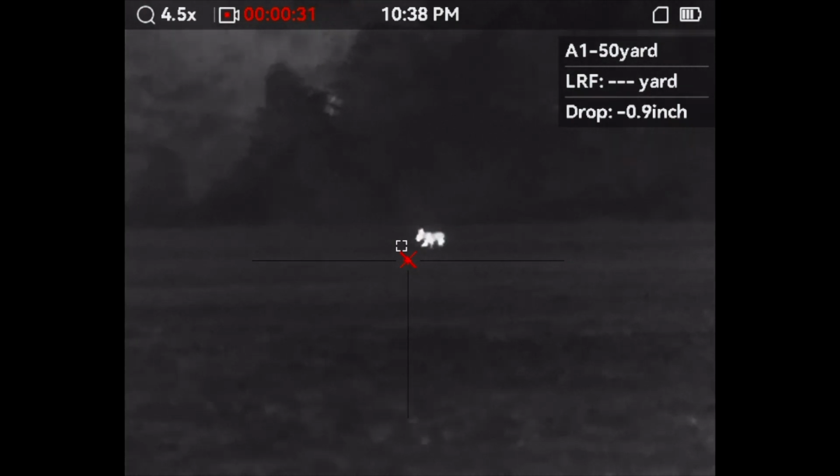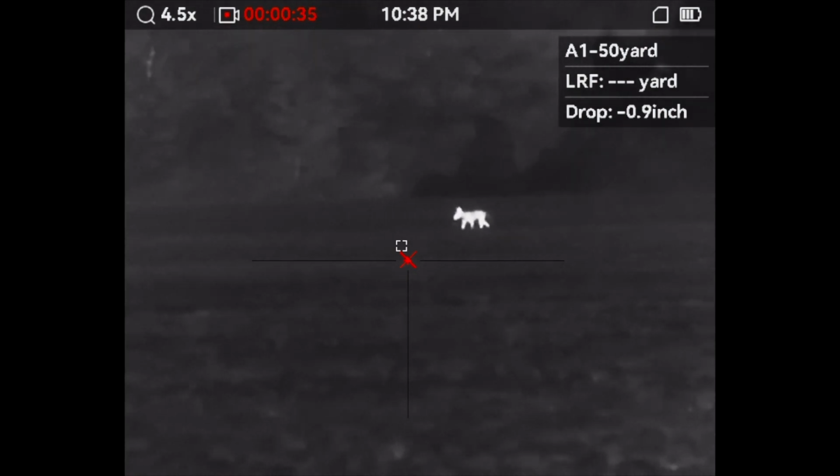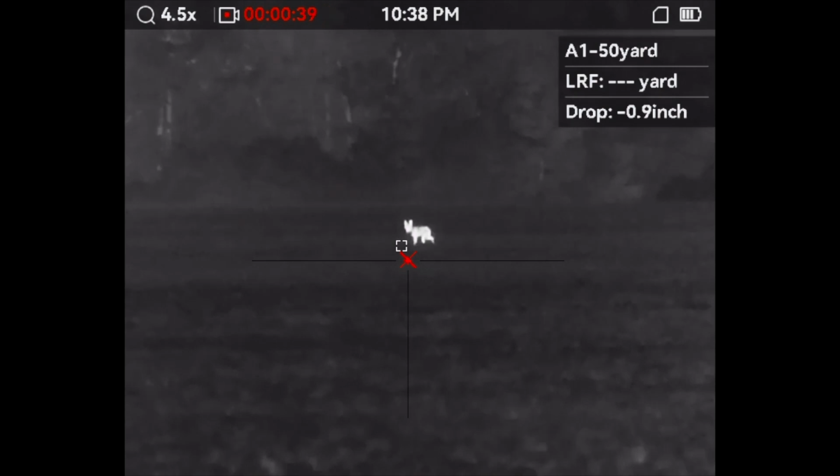I hit him with the 308, and I believe Hunter hit him. I believe he was shooting the 22 ARC this night. But this was our last hunt. Enjoy this one. We'll move on to the next one.